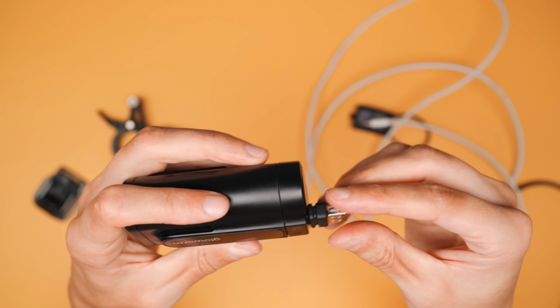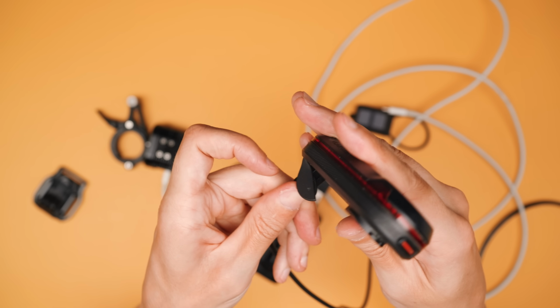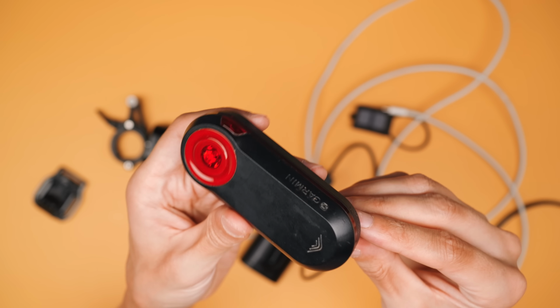Which brings me to another reason I went for this light. I can use the battery for charging other stuff in a pinch, like my Varia radar, for example.